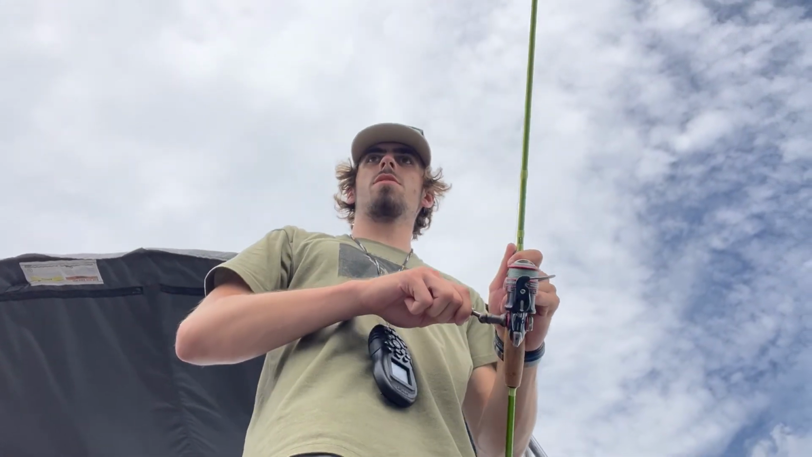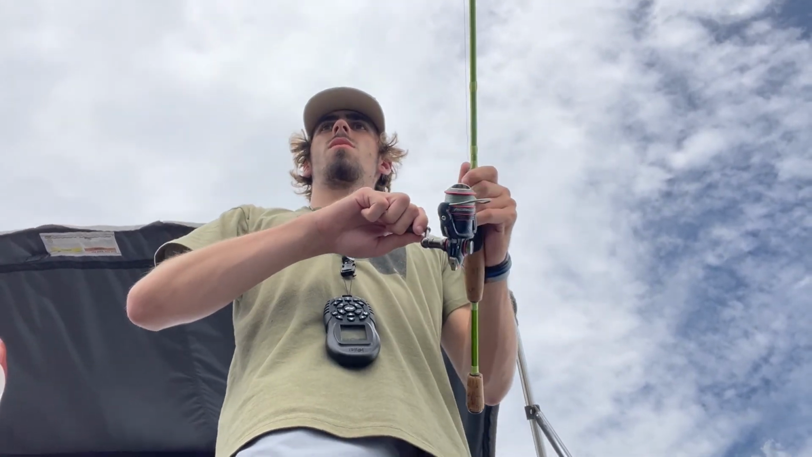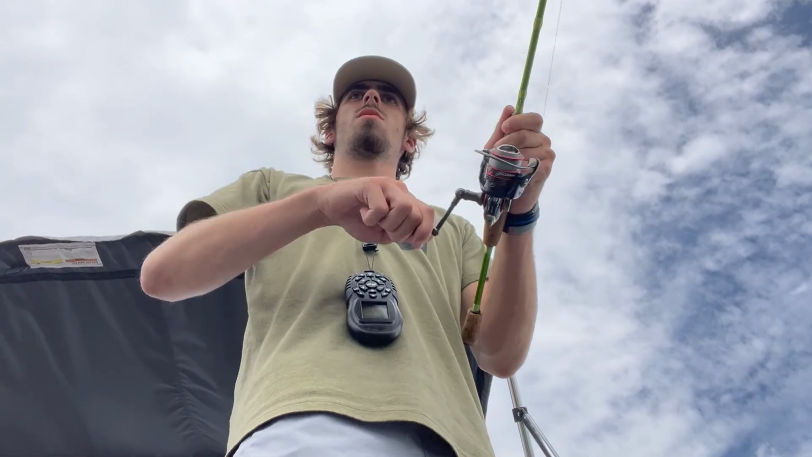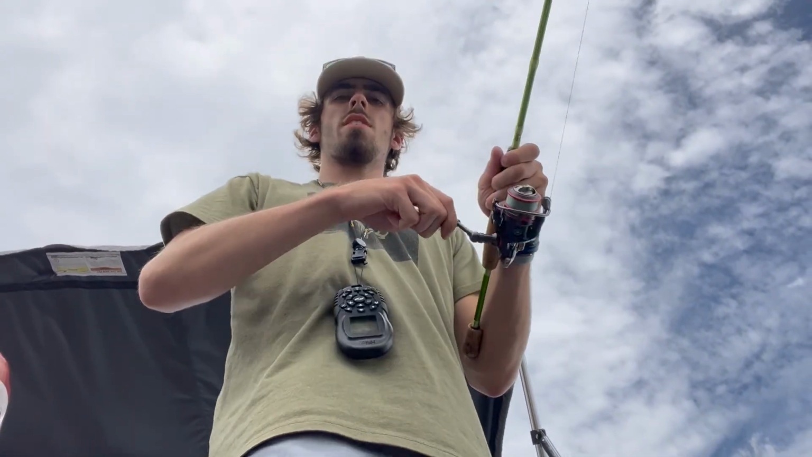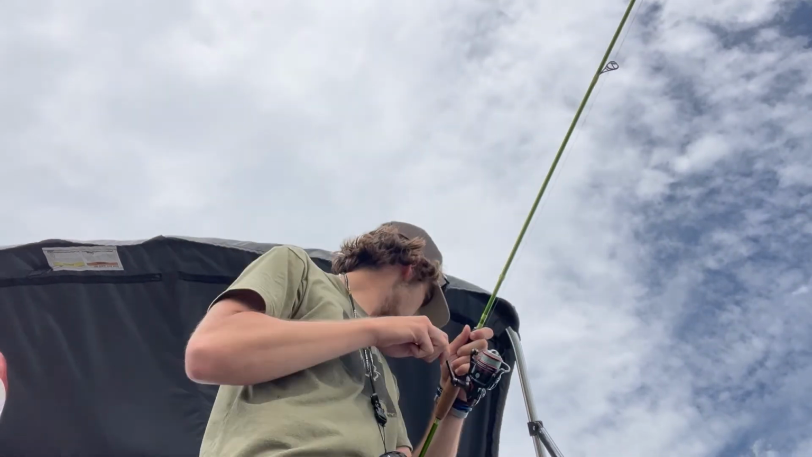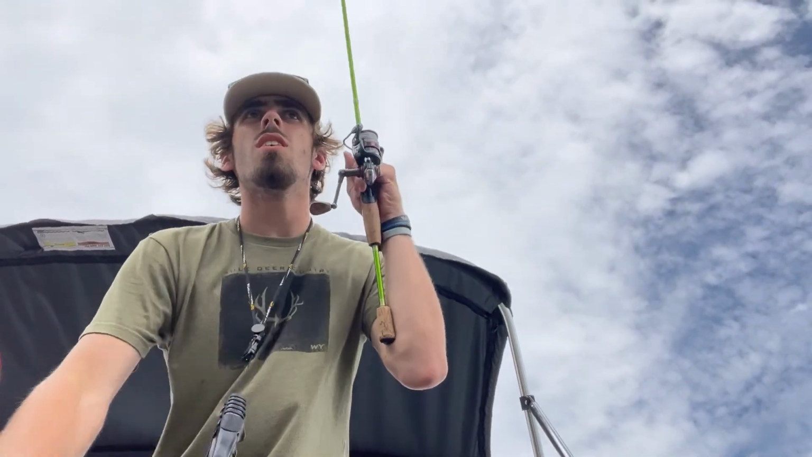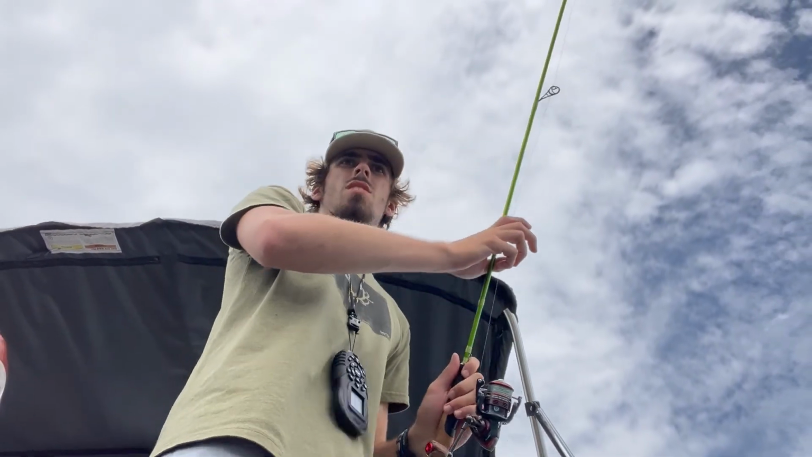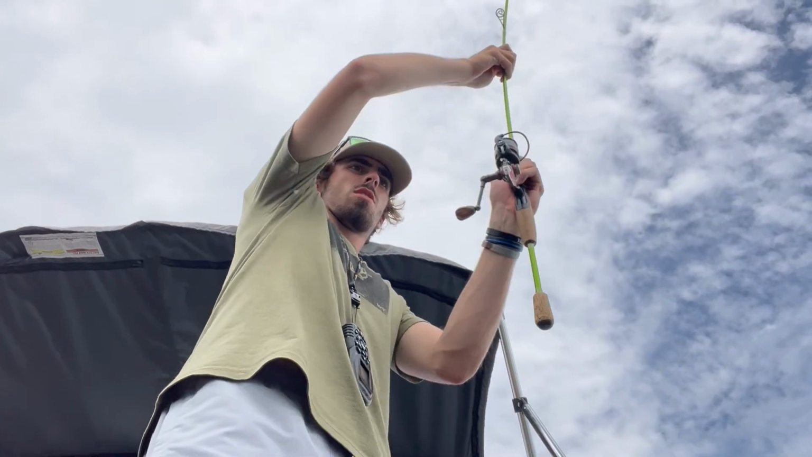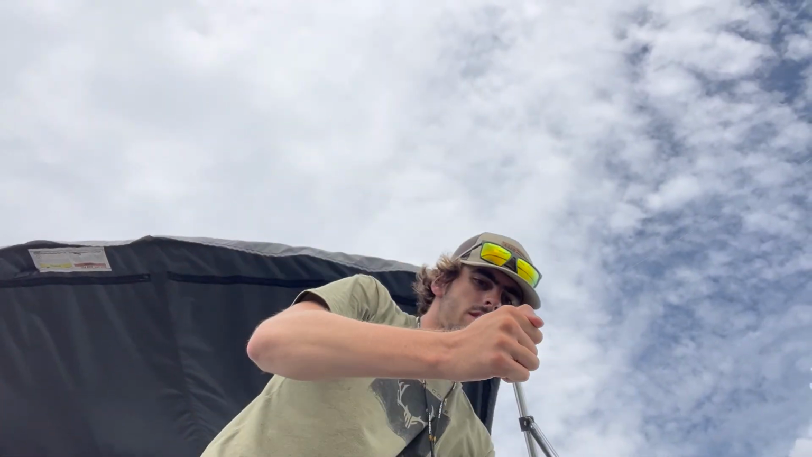Just a nice fish. Holy cow. Grab the net for this guy. There's just a ton of them down there. Oh, that's a good fish. I love this fish. I'll probably be able to flip him up. And up! There we go. Look at that.